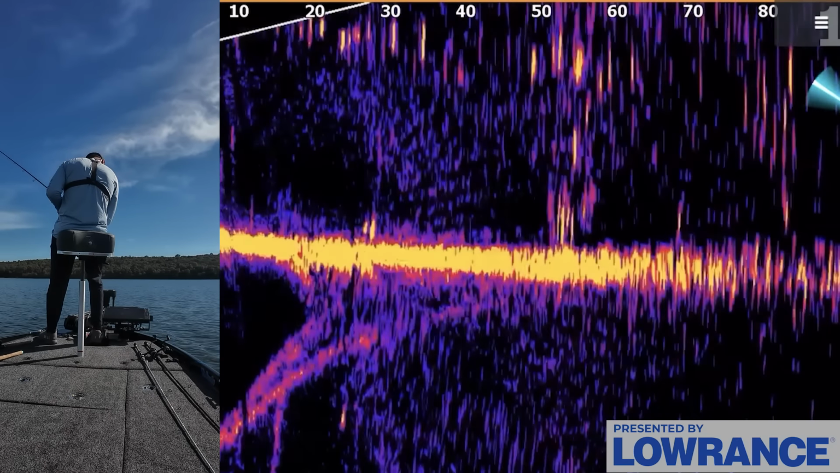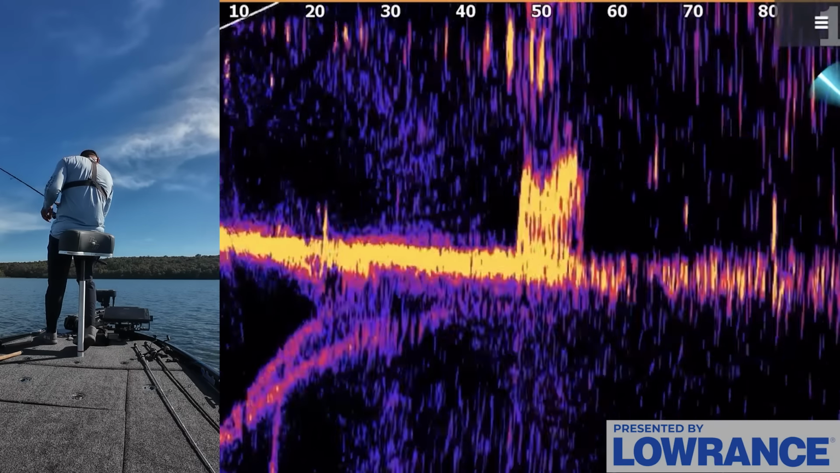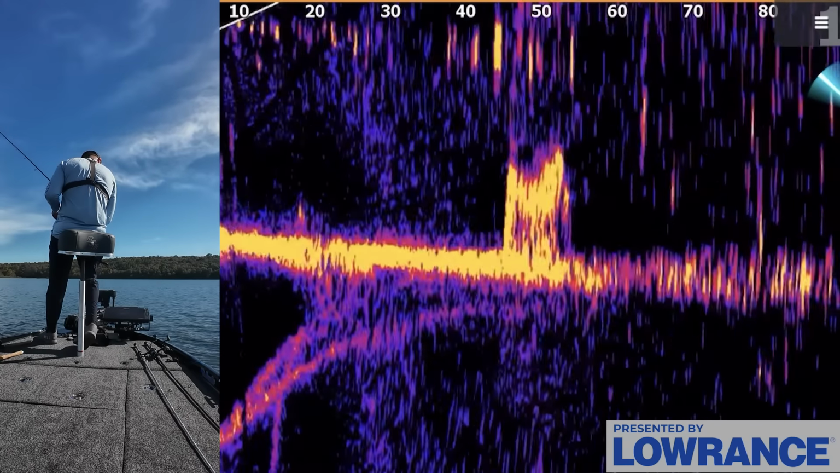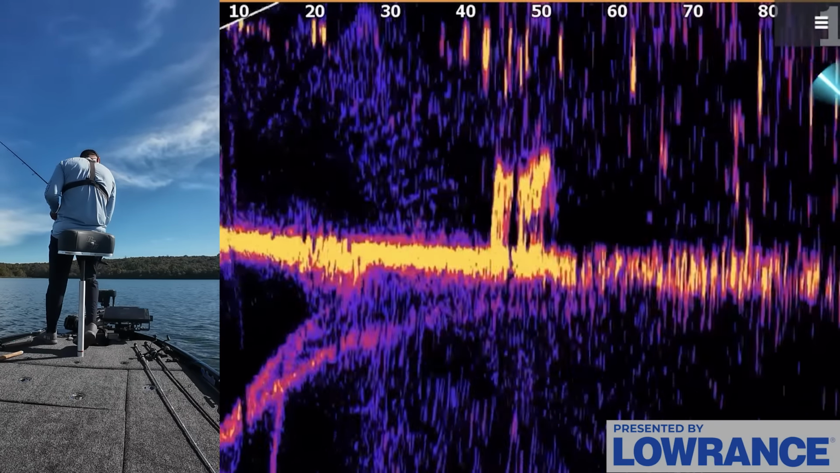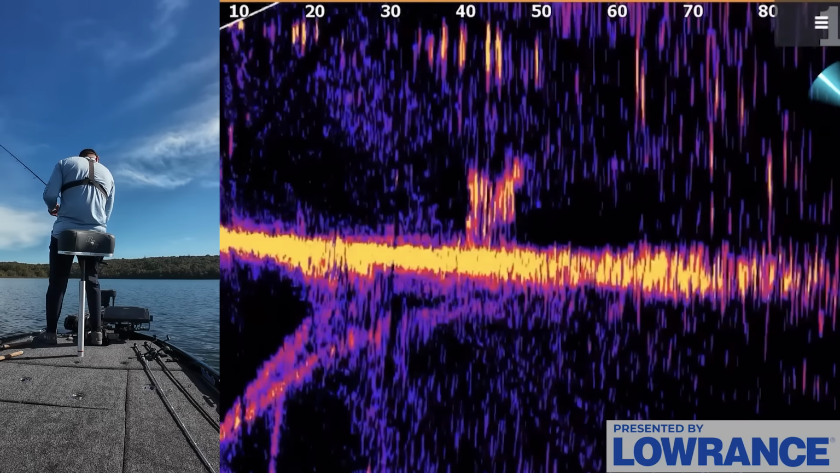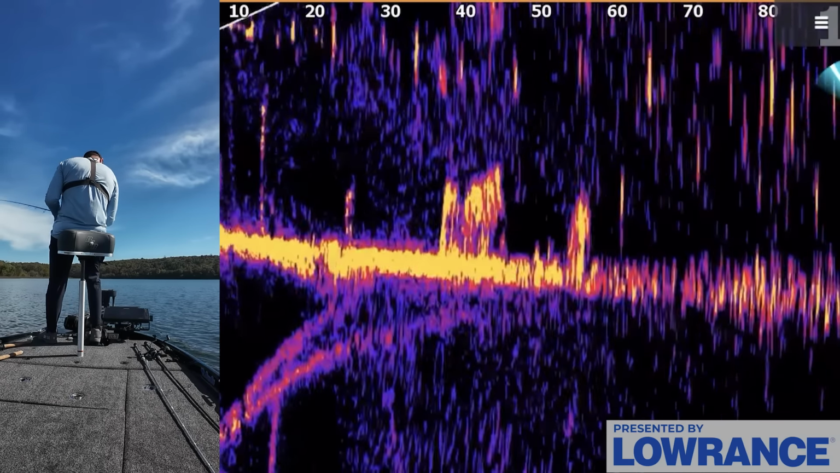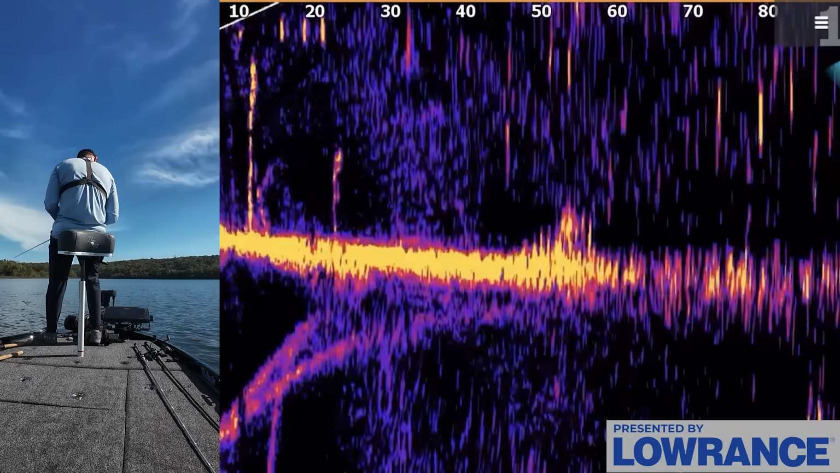Bait's falling in the center of it right now. It's a weird looking pile. I don't know what that is. This doesn't look like a brush pile. It looks like something else. Looks like a fridge or something. There's a little bit of brush next to it though.